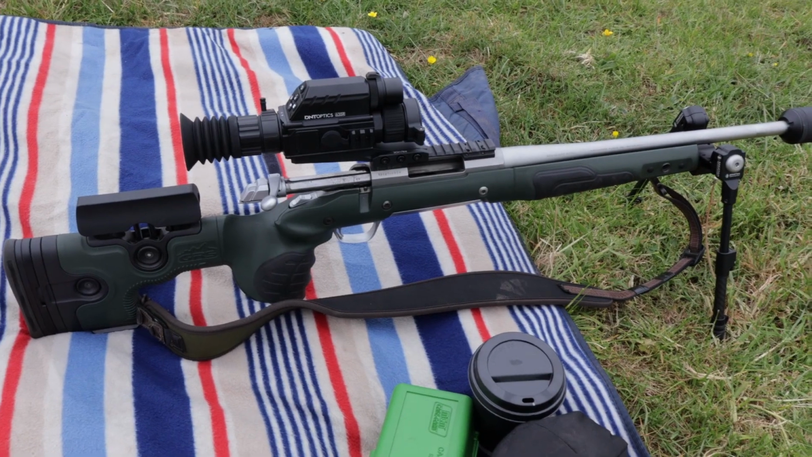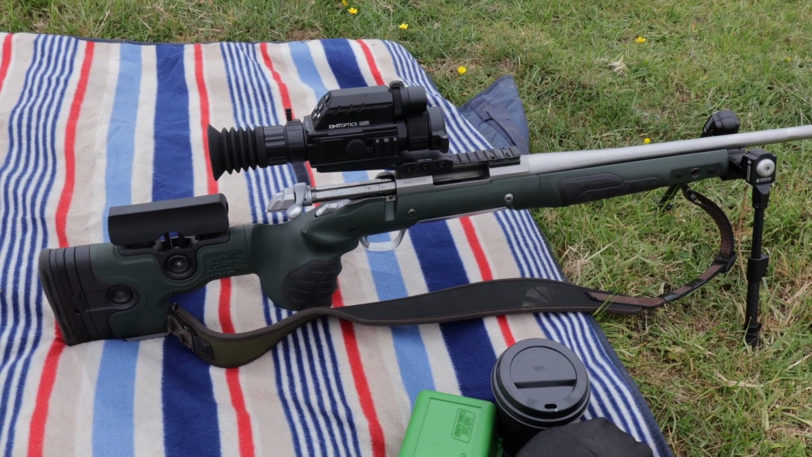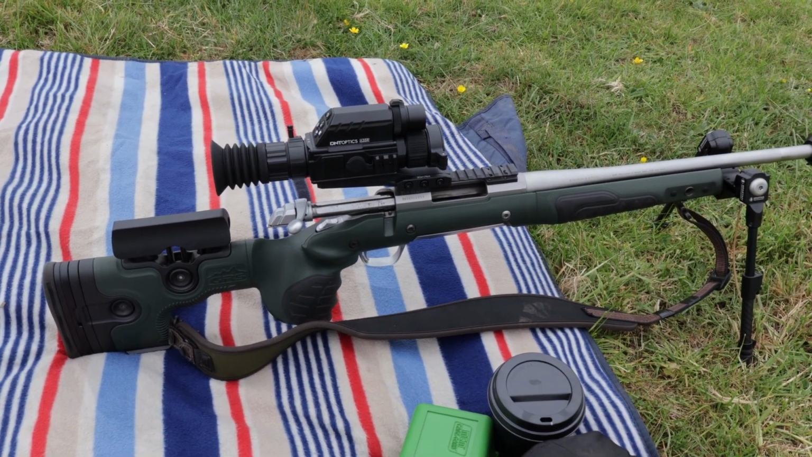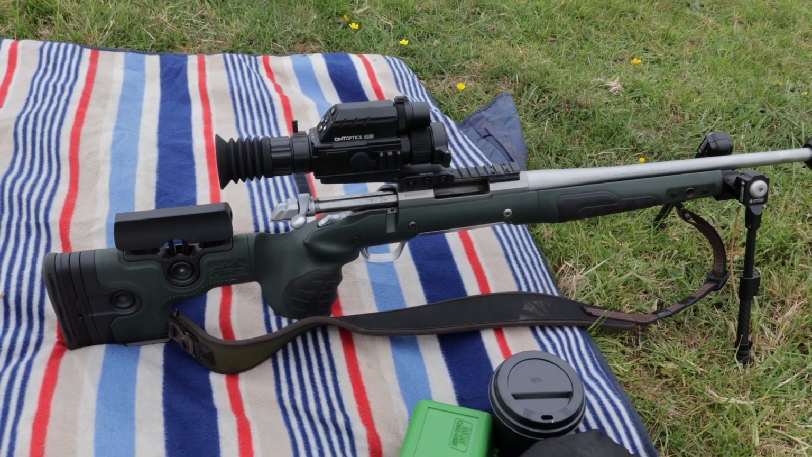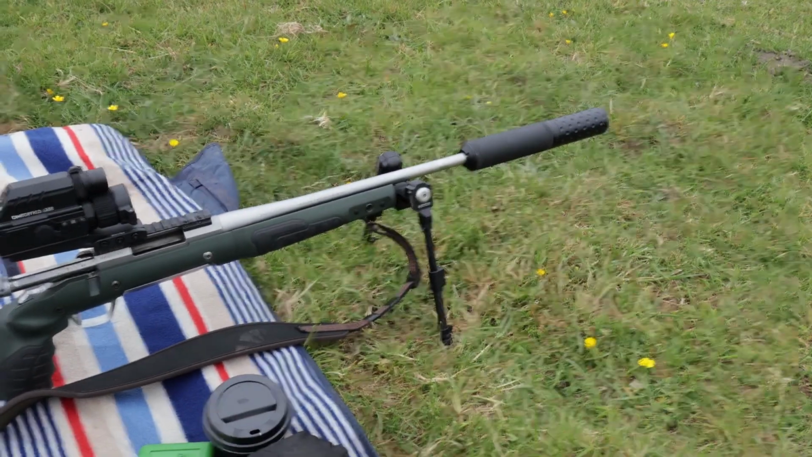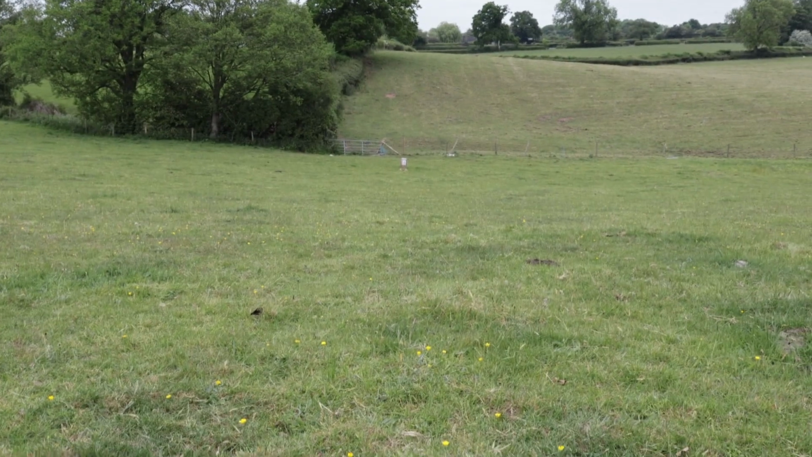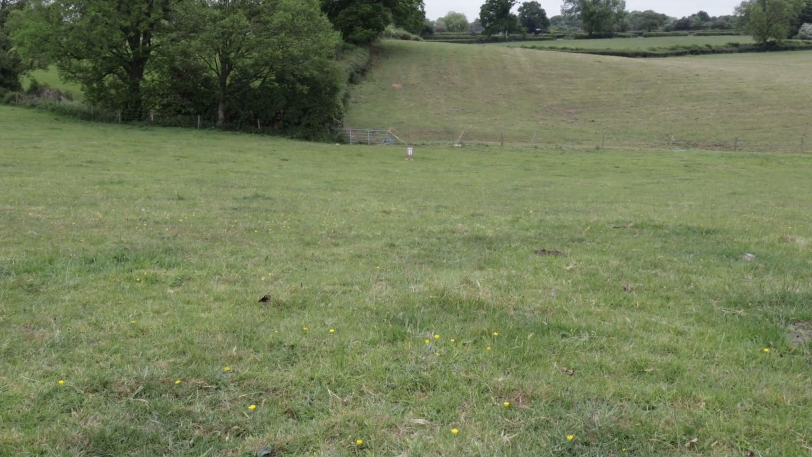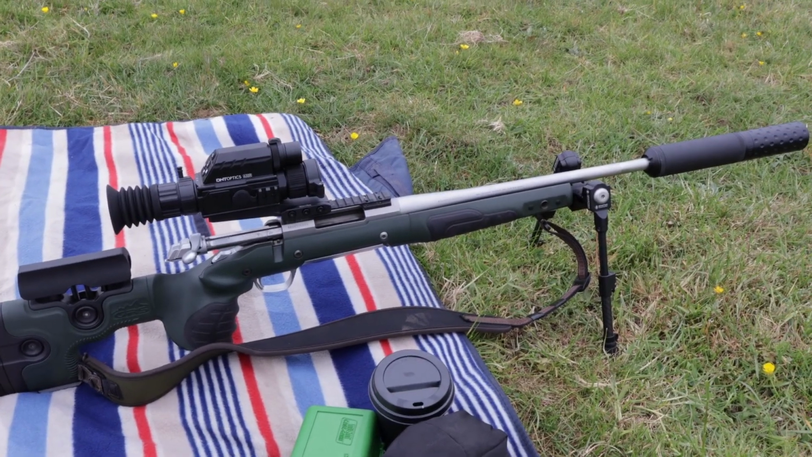If you haven't seen the last video, we're setting up the scope here, the ThermNight 635R. It's got a 640 sensor, thermal and day-night optic with a Sony Starvis 2 camera inside. Obviously on this 308 here, shooting 123 grain Seiko. We're going to be setting up the thermal today. I've already done the other one, and the target is at 40 metres, just to do a quick close-up shot with the thermal to see where we're going and get on paper.